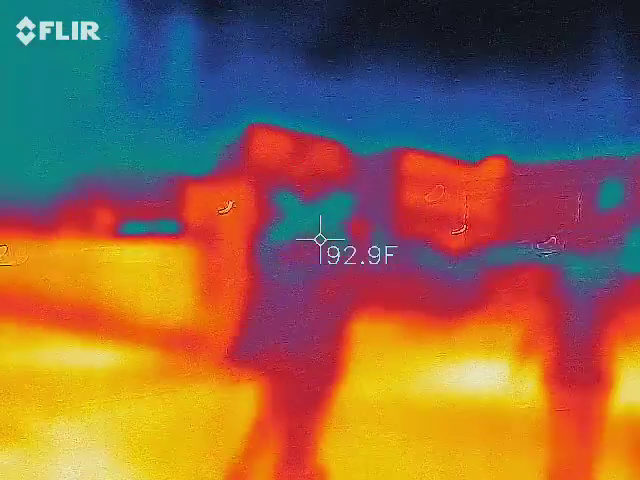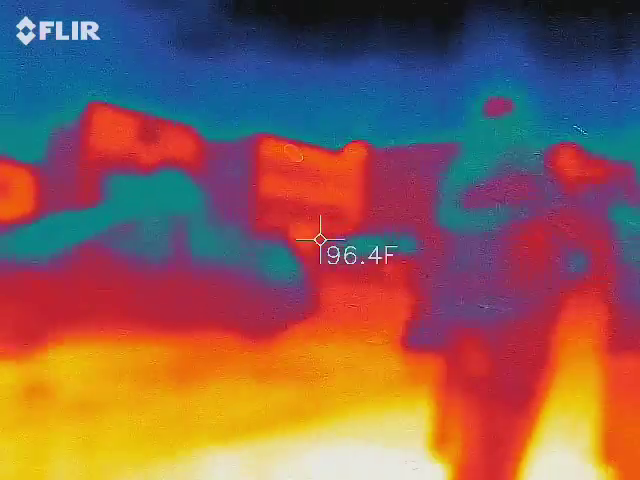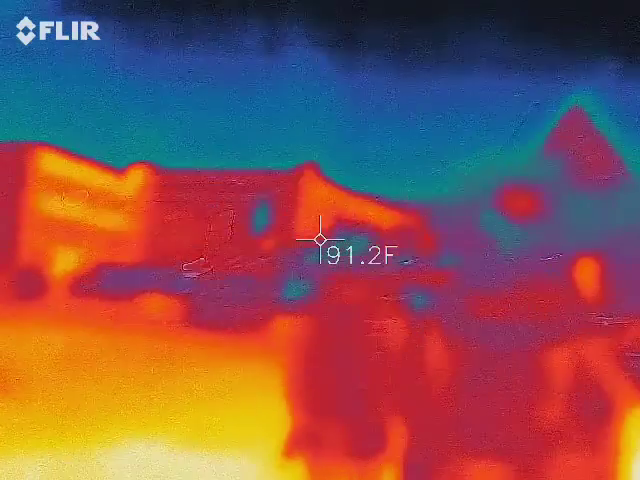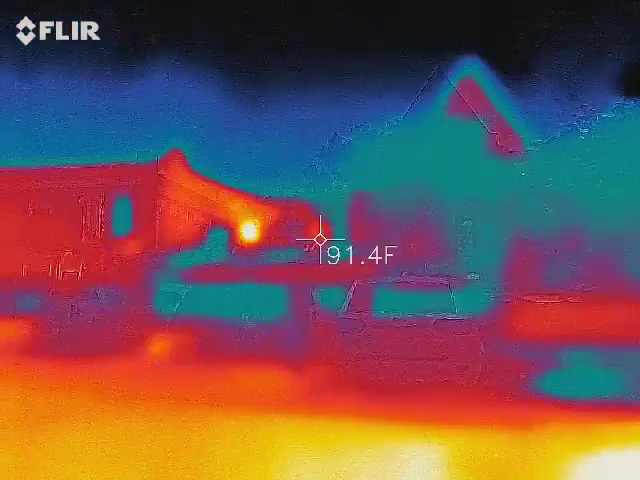Now the other little thing that she has, that's the air in, that gives you actual temperature. Or the yellow thing. It is red? Oh, it's going crazy. Come on. This is a hot spot.